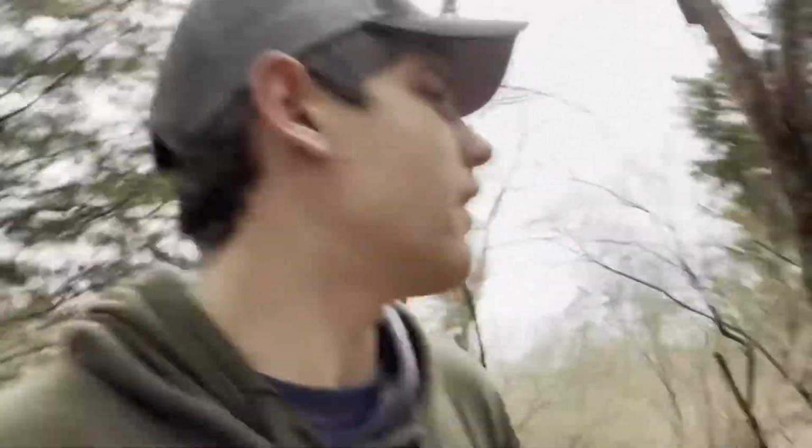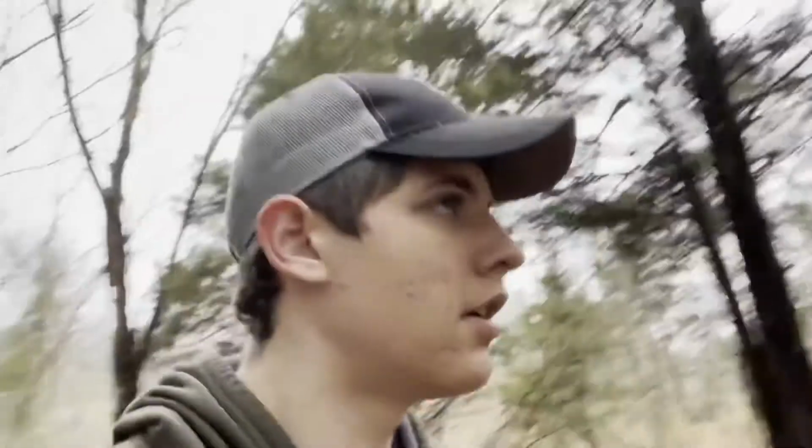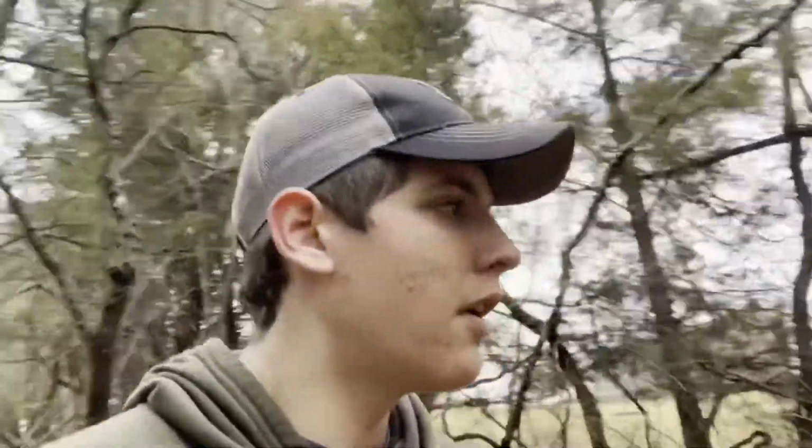Today I'm out here in the woods. I don't know what day it is, but it's almost March 1st. We just had a huge cold snap of the polar vortex. We're out here putting some trophy rocks out today, to try to give our deer some nutrients to replenish after the cold and shedding antlers. So we'll see how it goes, putting some rocks out and moving some cameras around.